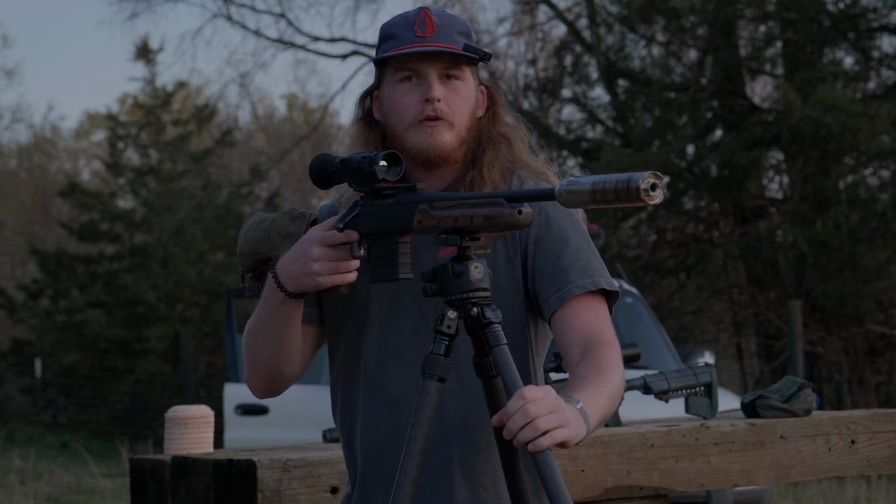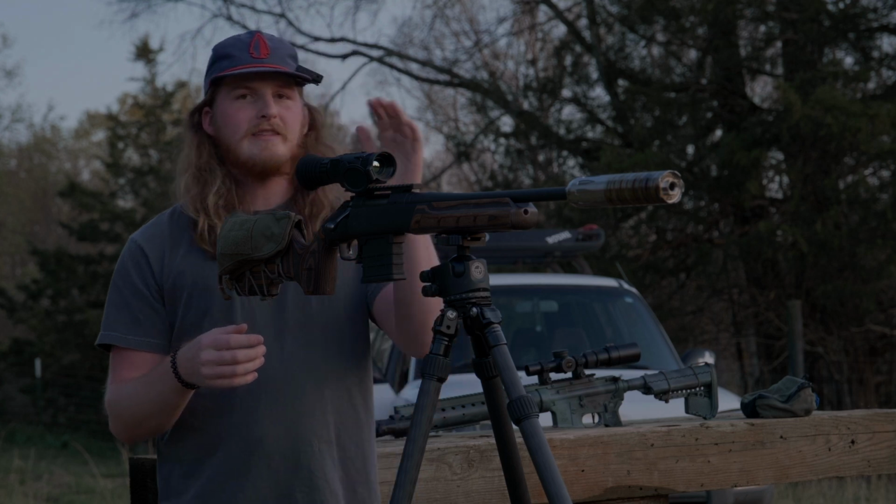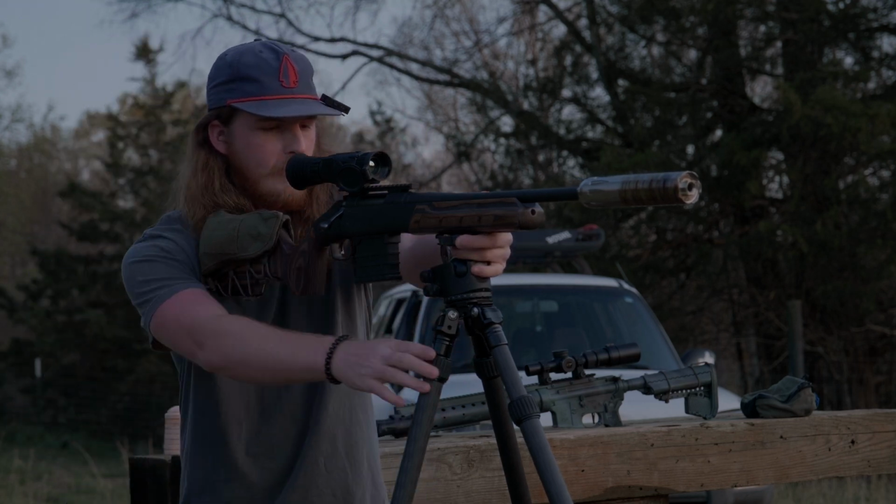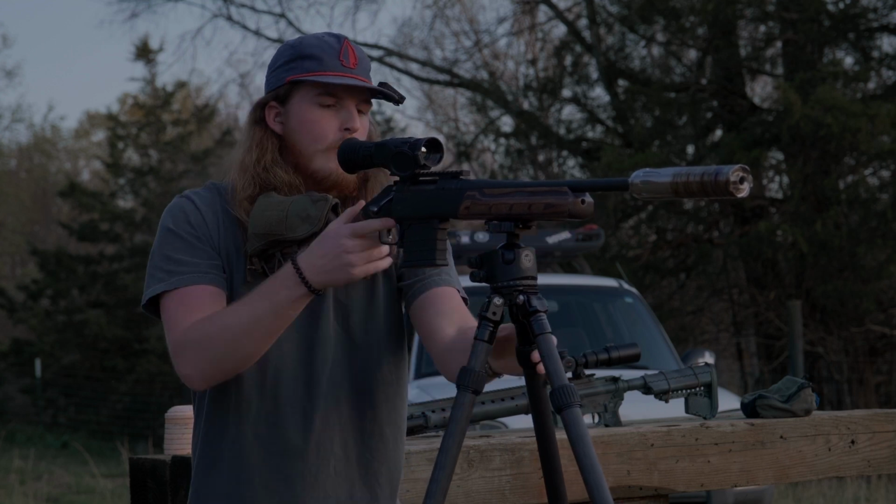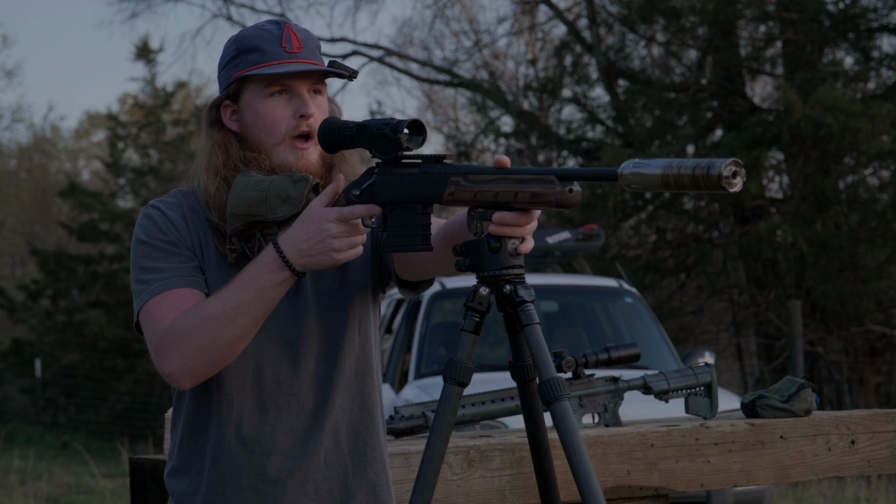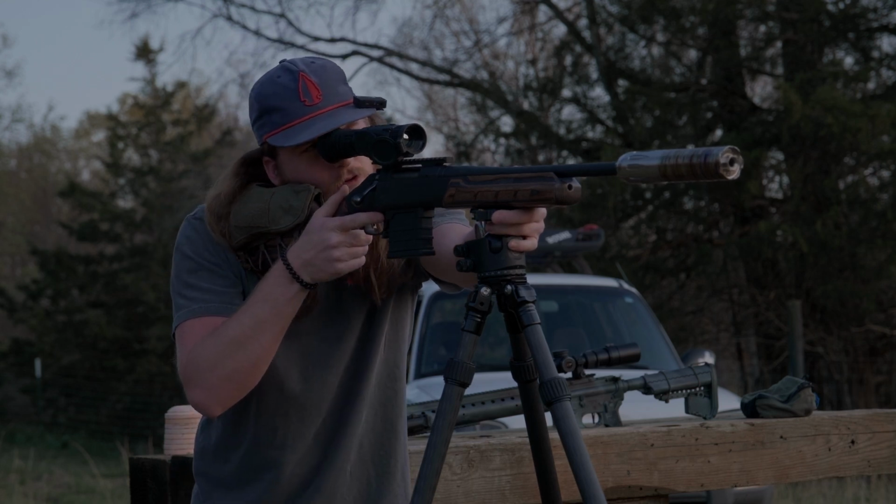I've obviously mounted it up on a two-veg tripod. I've got a C3, this is the Shush Puppy, on the end. Full titanium, full auto rated suppressor. Really, really cool can. Keep things moderately quiet, but I'm shooting supersonics through here.